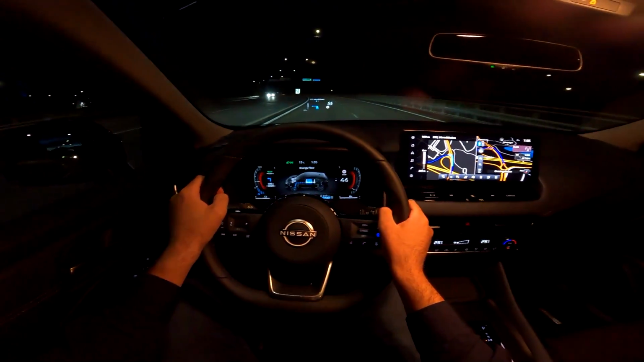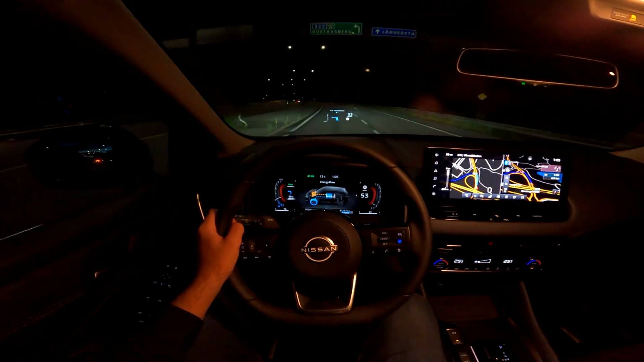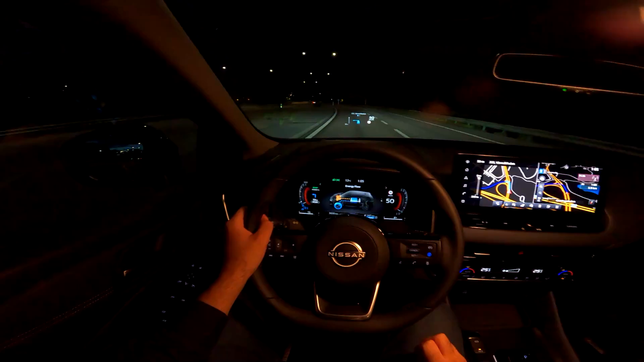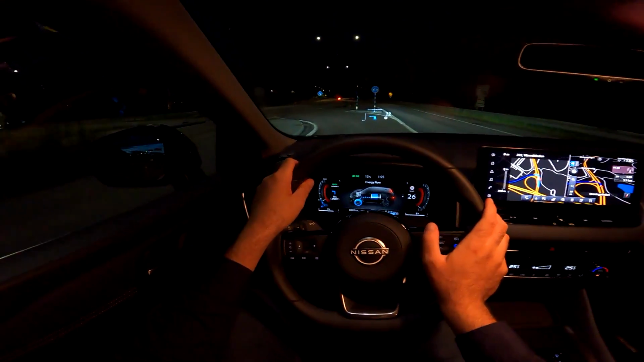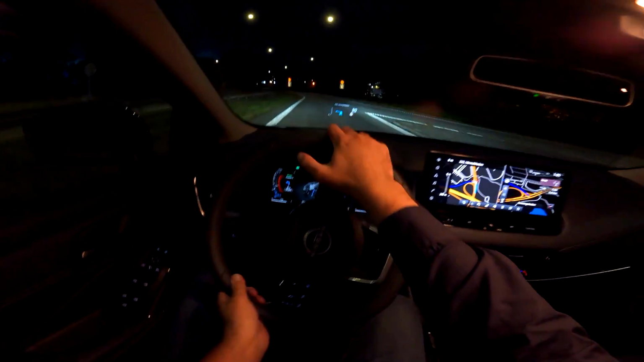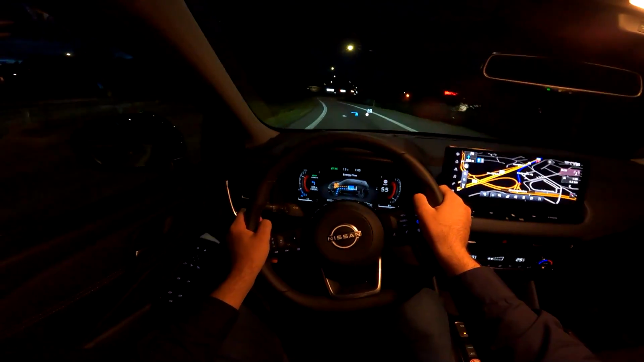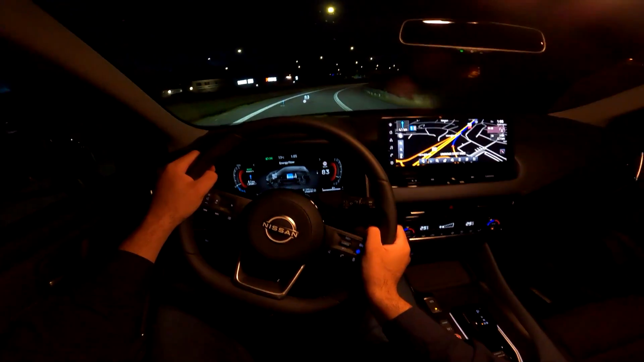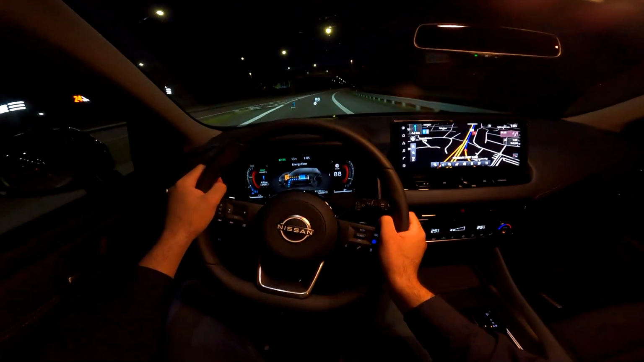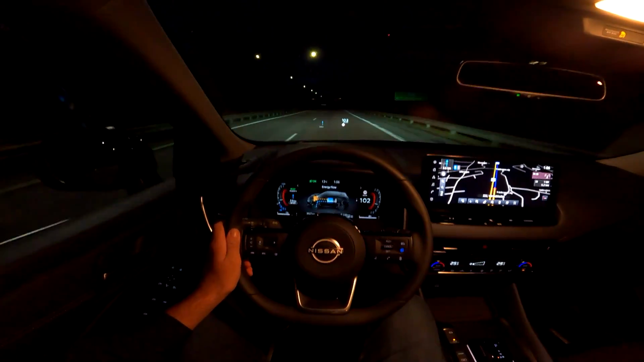And now we will reach the highway. So let's see this. And I want to hear your thoughts. How do you like the car? How do you like this unique powertrain? Here we go. Now we are in the sport mode, 100 kilometers per hour.